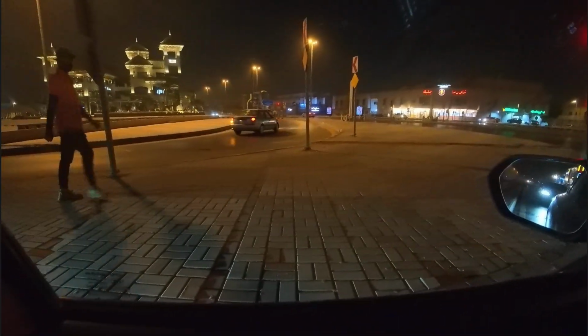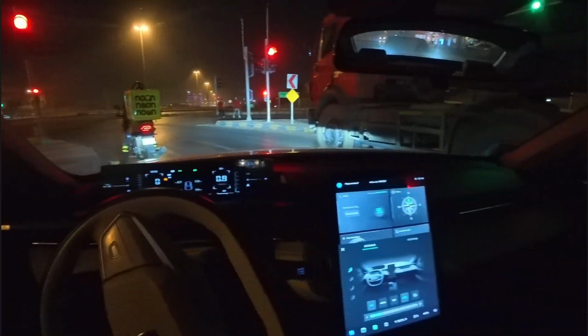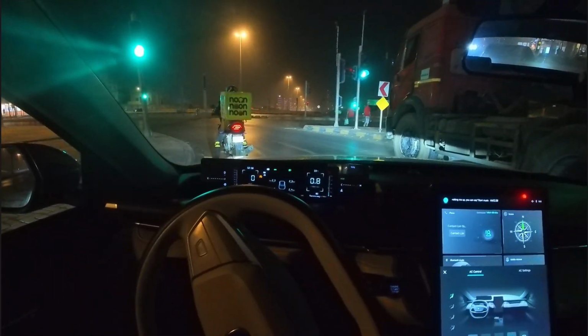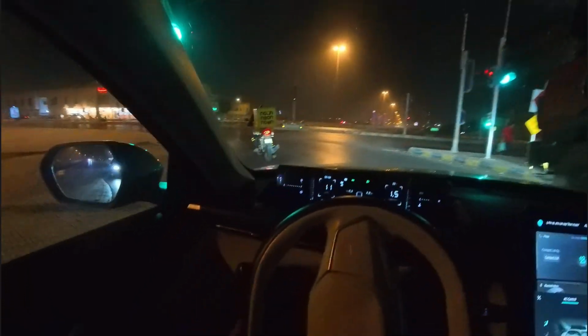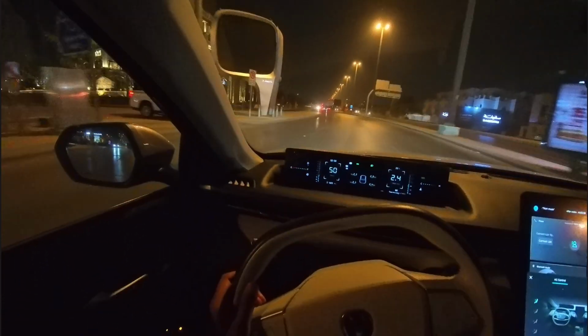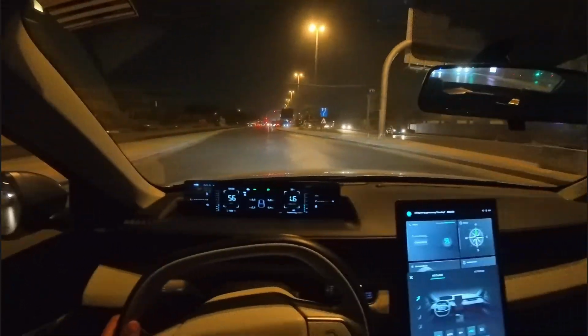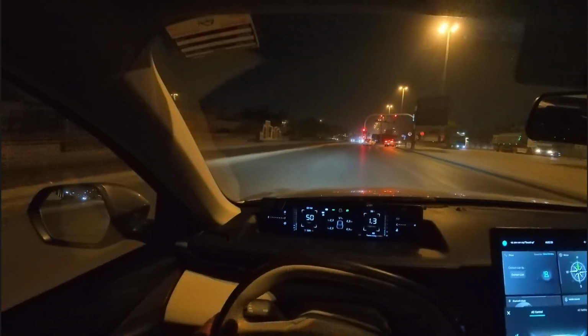Probably closed, otherwise it would show up on the map. So it's time to go. The time is 2:58. Gonna be 3.